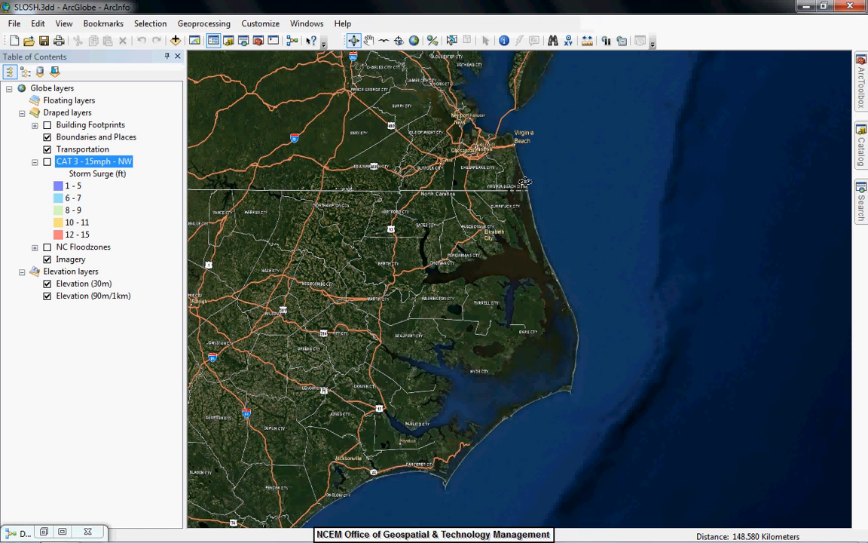The Office of Geospatial and Technology Management at the North Carolina Division of Emergency Management needed to develop a methodology for assessing the potential damage caused by flooding so they could help local governments make more timely and accurate decisions when preparing for and responding to natural disasters.